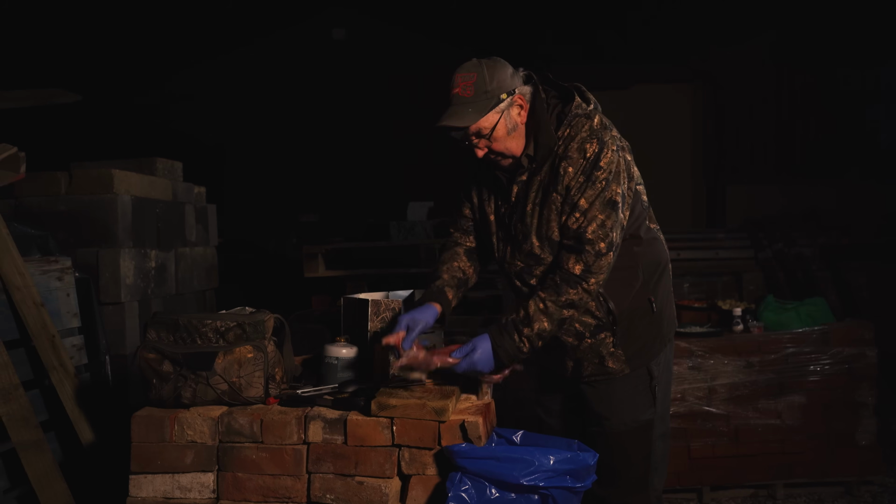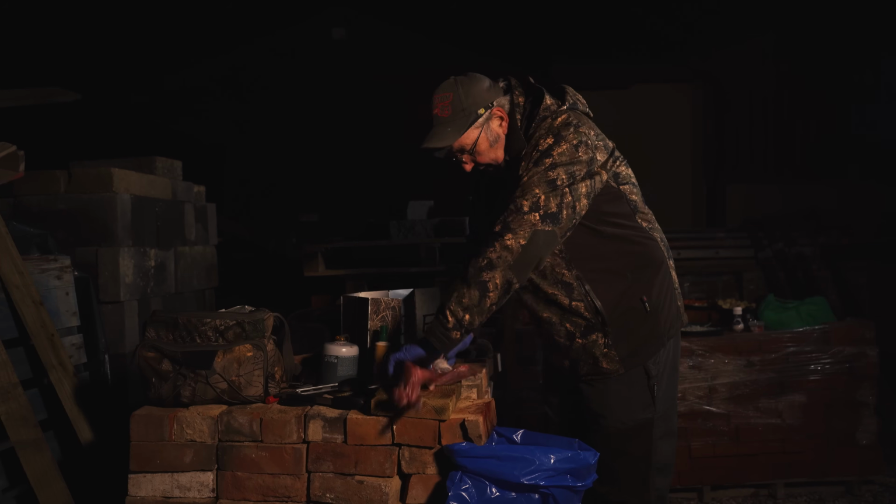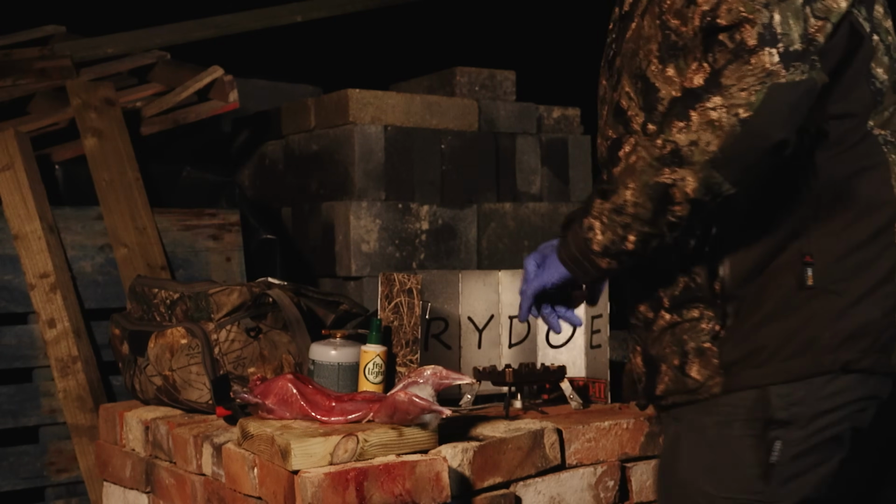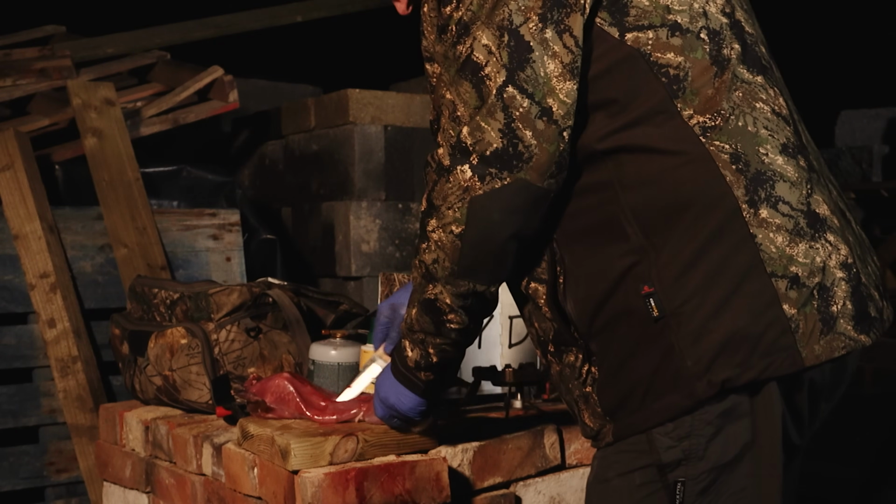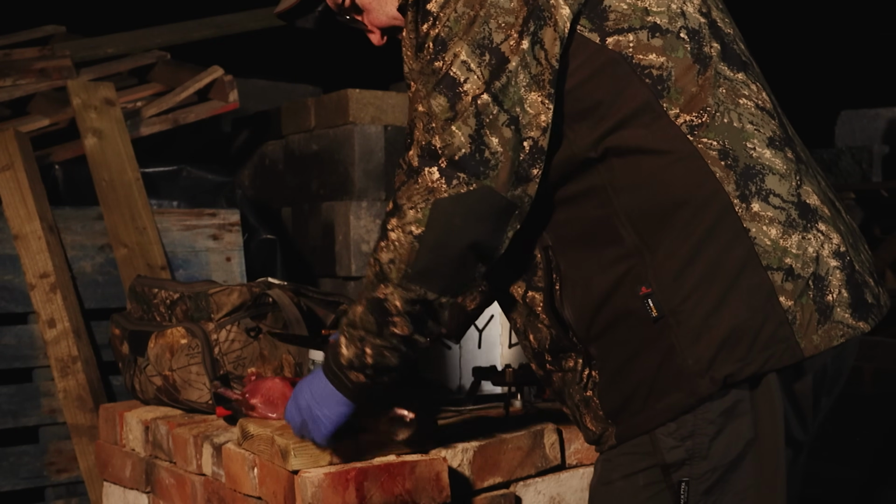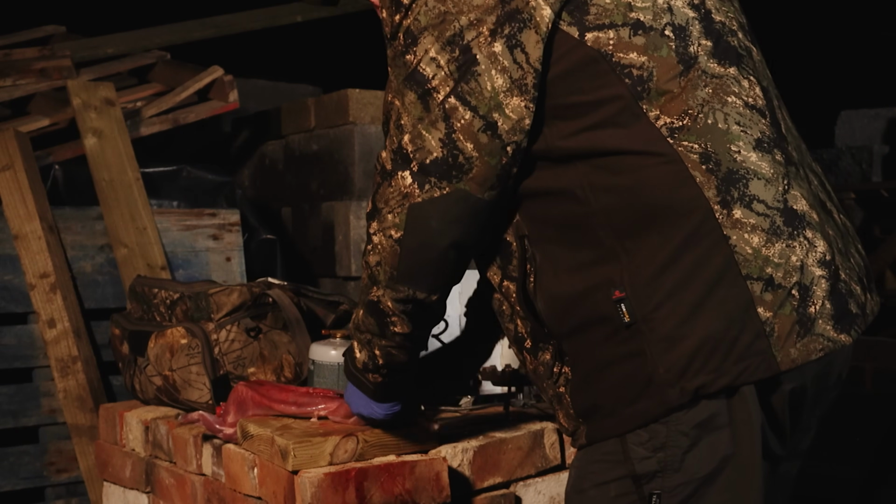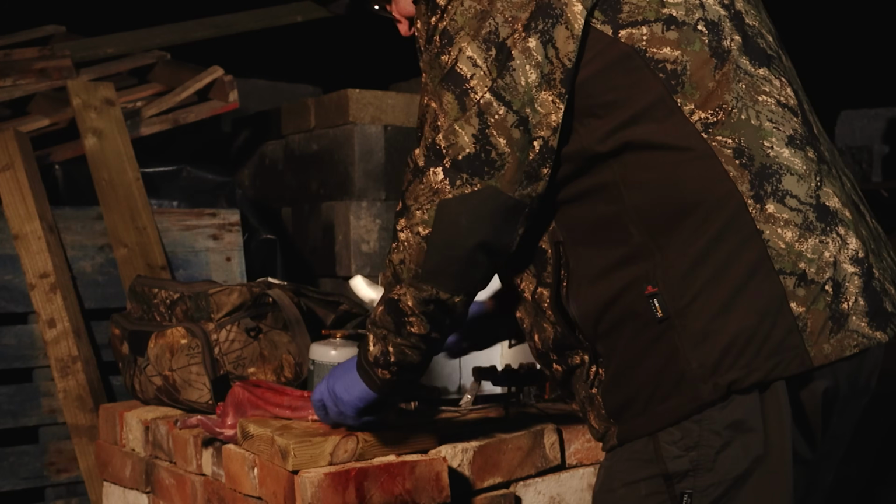And now we're going to tidy up. What I like to do is to open it right up from the back legs, like that, and cut that down.